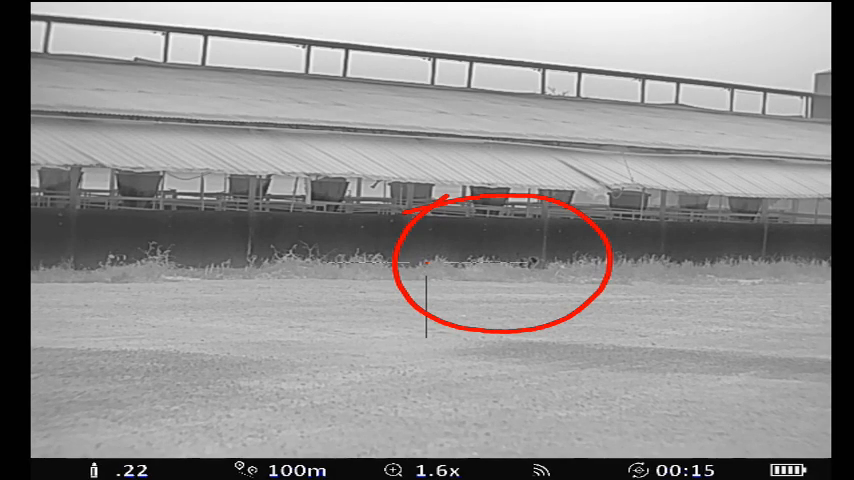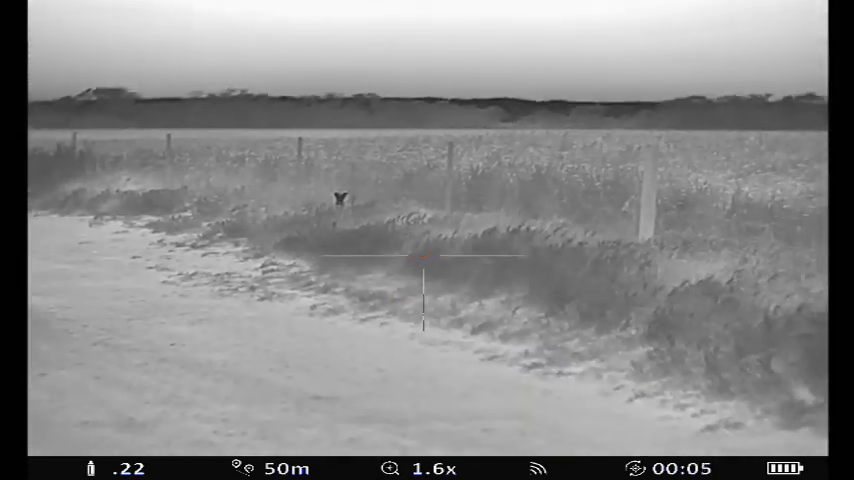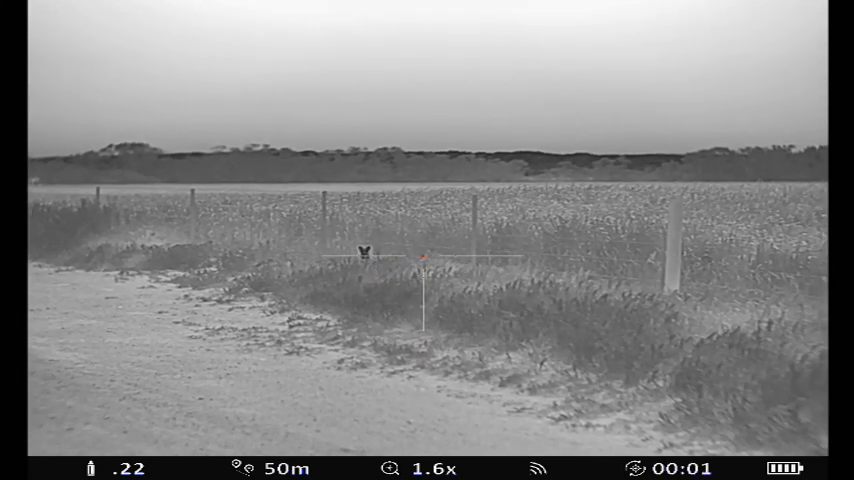Out in open fields, cats, foxes or other pest animals won't stand a chance when using the iAiming Game Changer iA617.